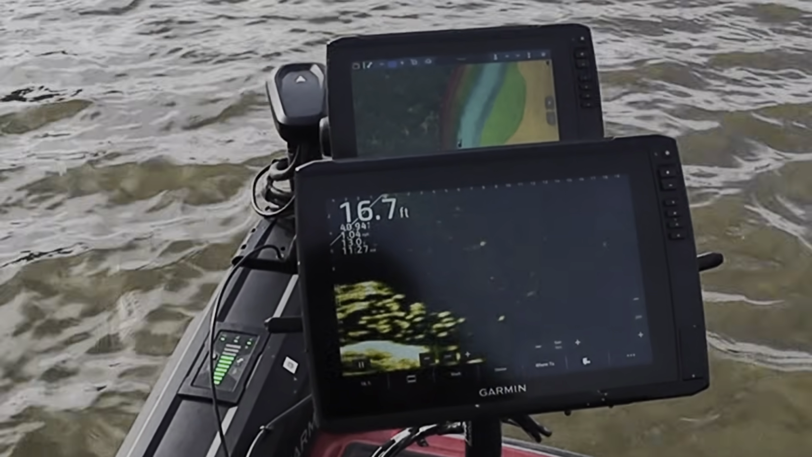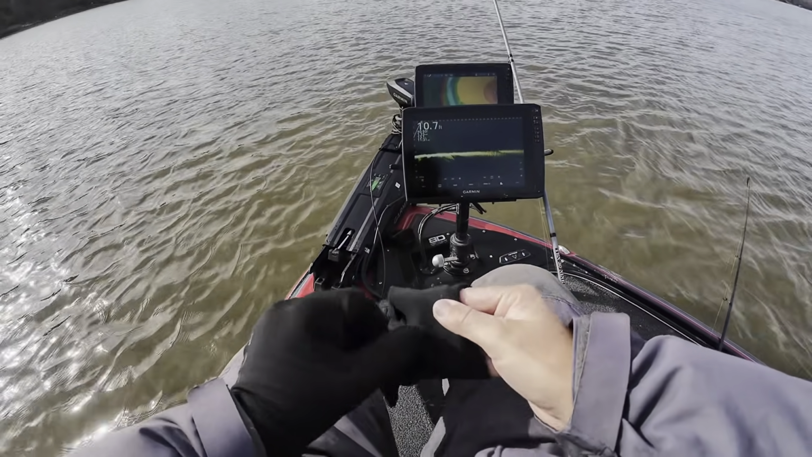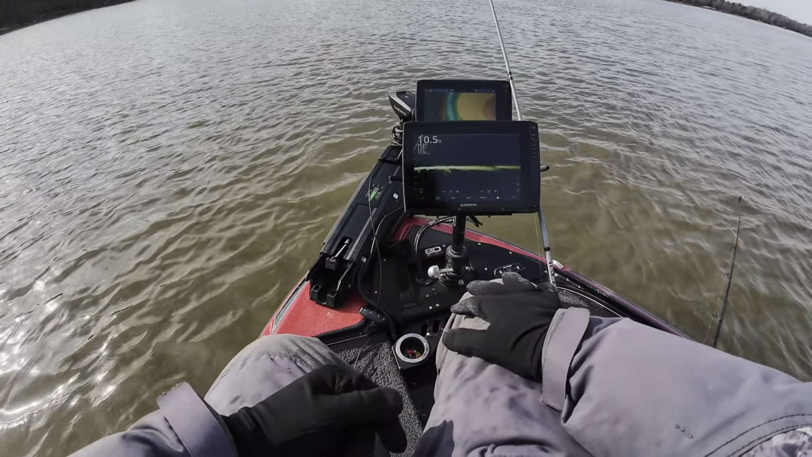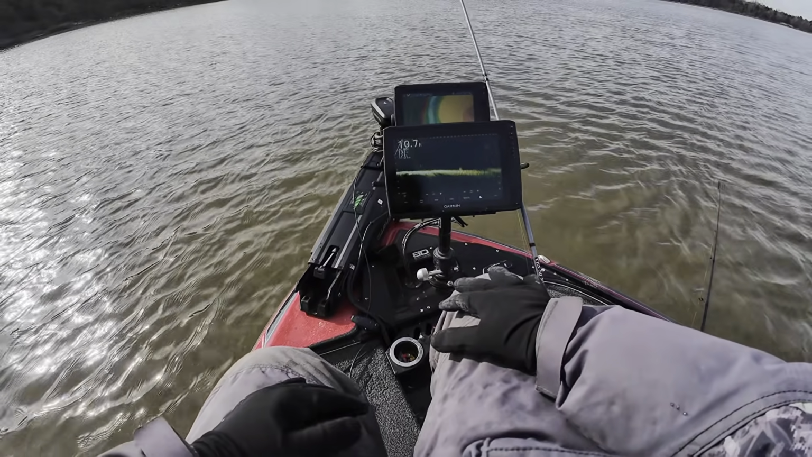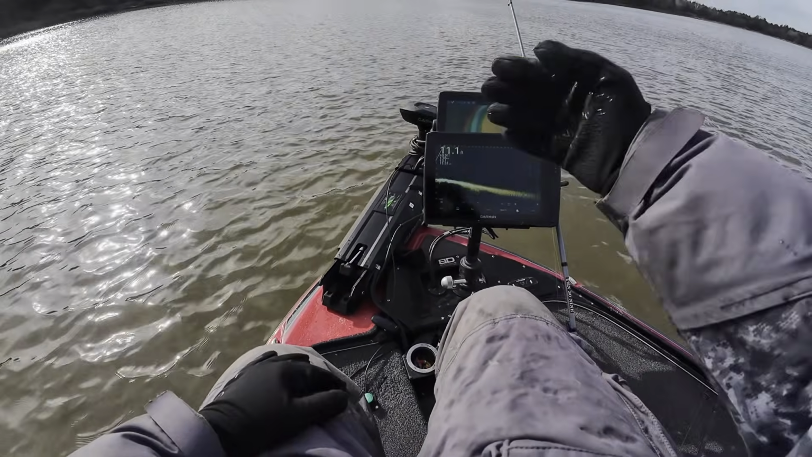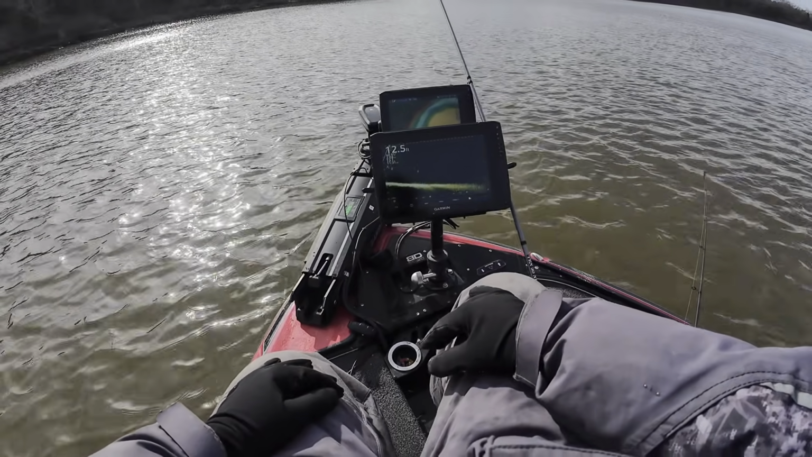Bunch of small fish. So all I'm doing here is paying attention to my mapping graph, that 10-inch unit right there. I'm kind of hanging along this main channel off to my left side, zigzagging up and down through here. There's a flat off to my right side, the main channel off to my left. I'm just crisscrossing back and forth, looking both deep and shallow.